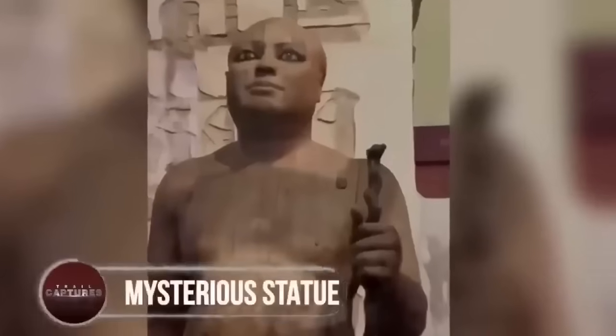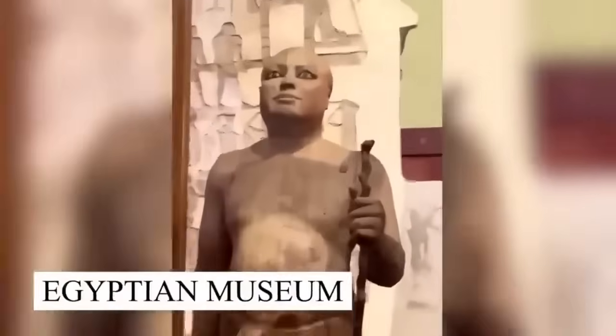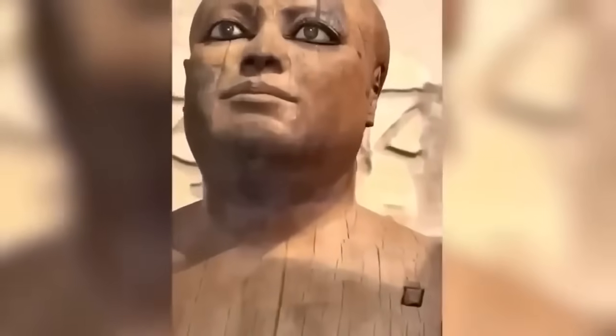This statue. Standing in an Egyptian museum is this eerie statue, containing a perfectly carved body with its eyes resembling a human and always observing the people.